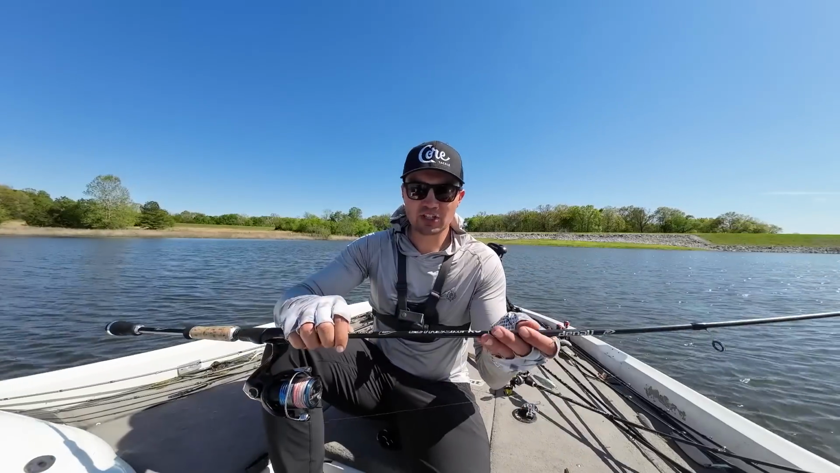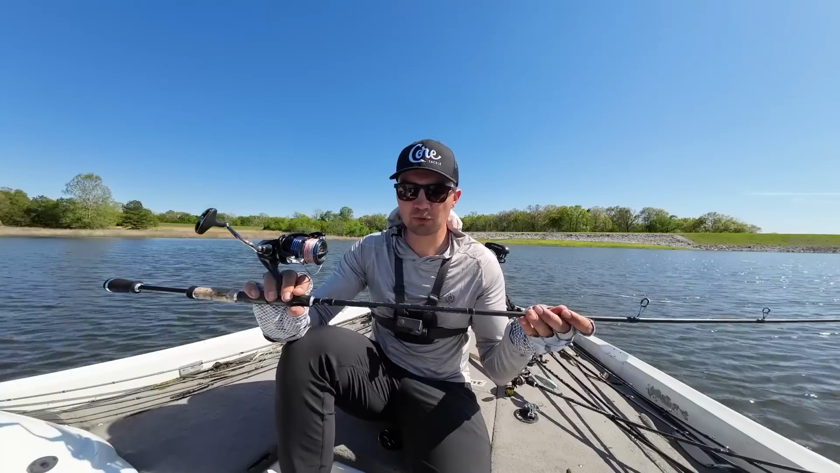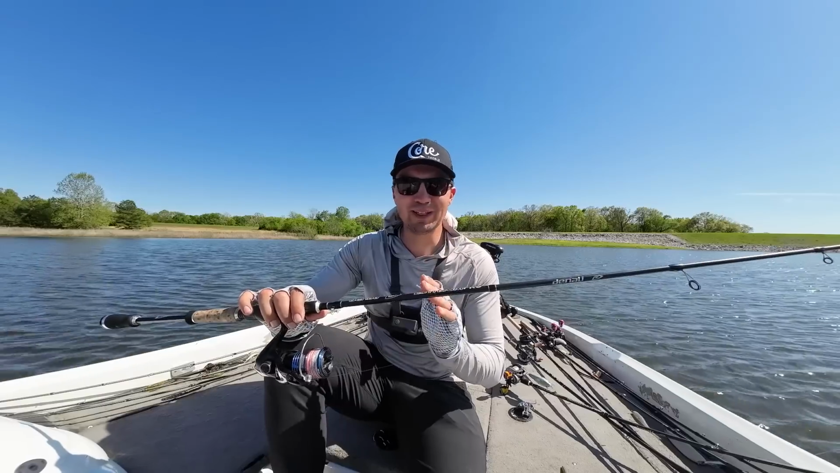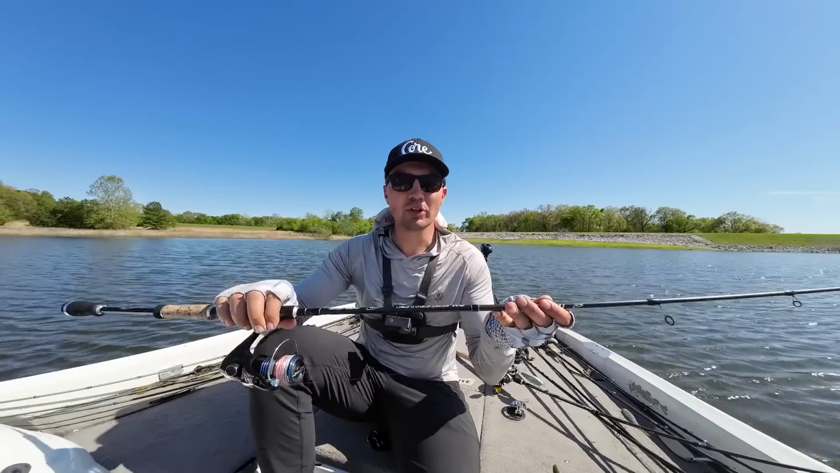I was throwing this Wacky shot on a little bit longer rod just because I'm fishing deeper and wanting to make long casts. This is a Denali Lithium Pro 7'4" medium heavy power moderate action spinning rod. By far my favorite spinning rod in the world. It's a little bit longer, bigger, it doesn't feel so wimpy, and it is a great offshore spinning rod.